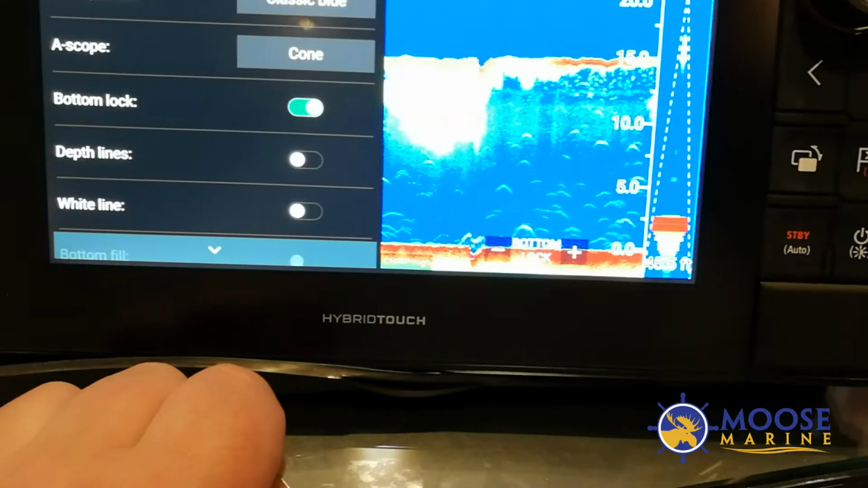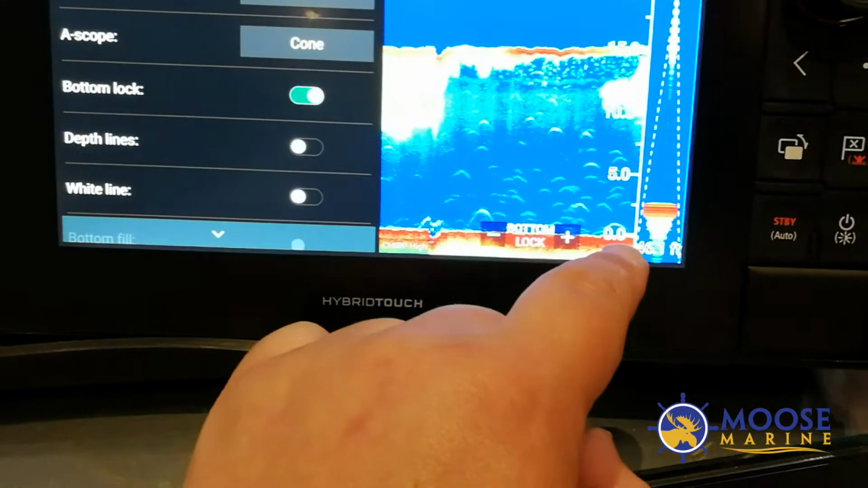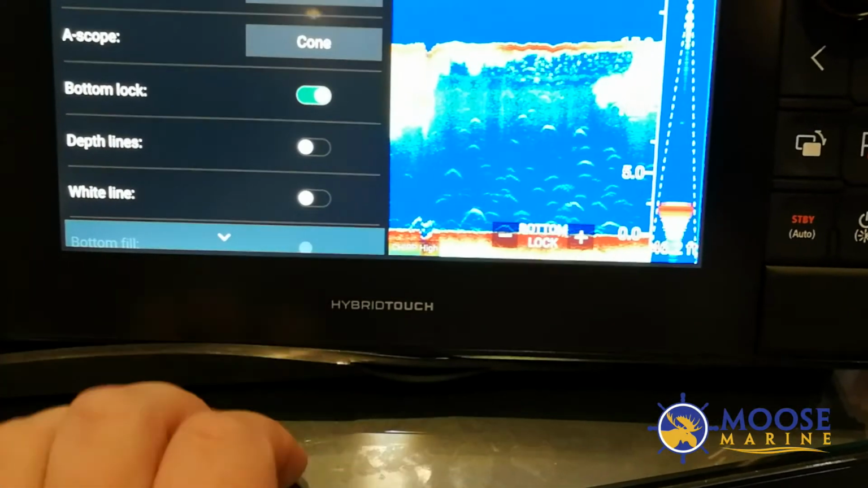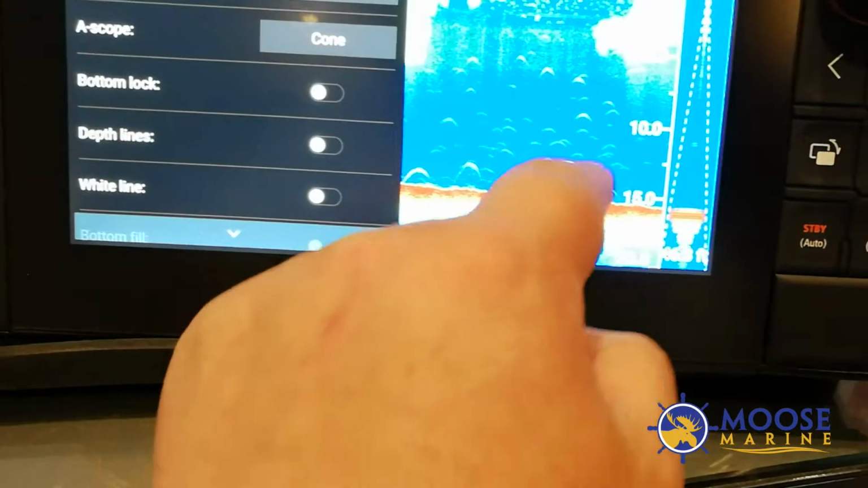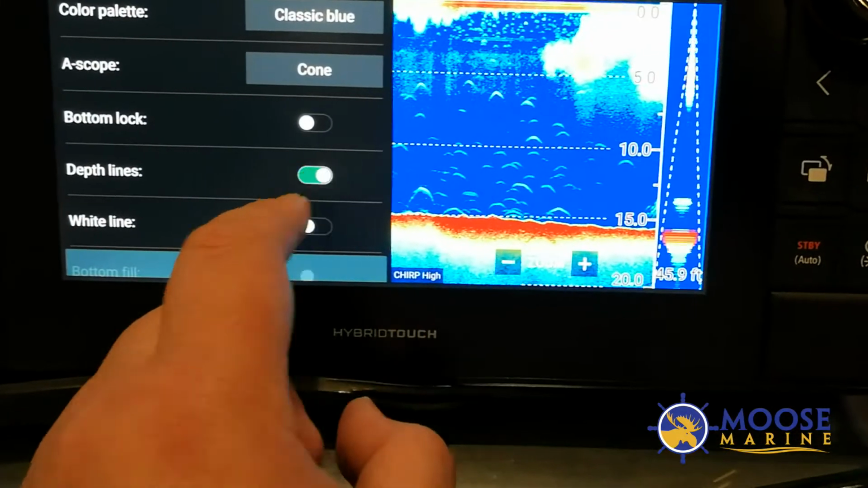Bottom lock, as the name suggests, focuses in on the bottom, shows the full depth and locks the bottom down here. See, it's raised up now. Depth lines, as you suggest, are just lines indicating depth.